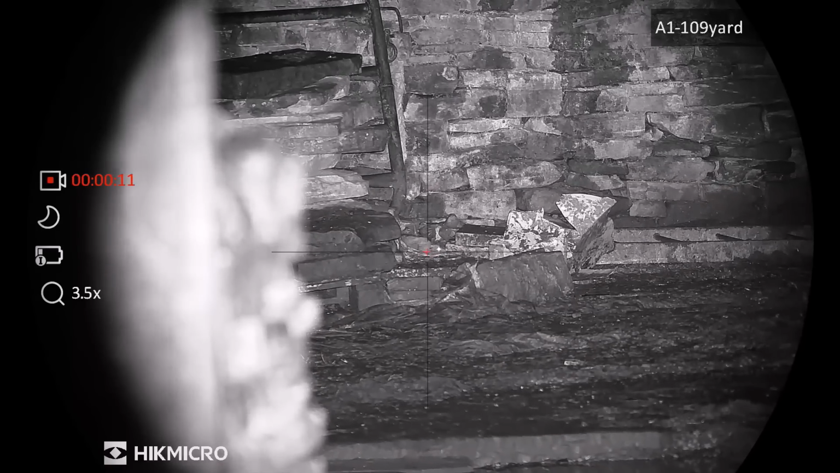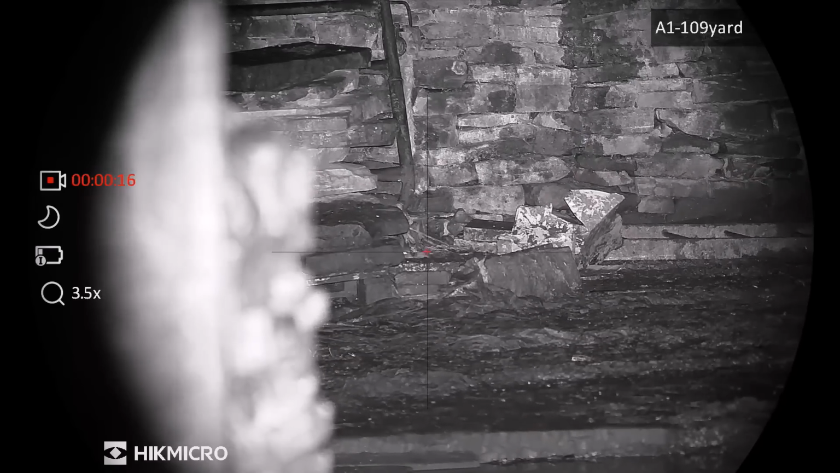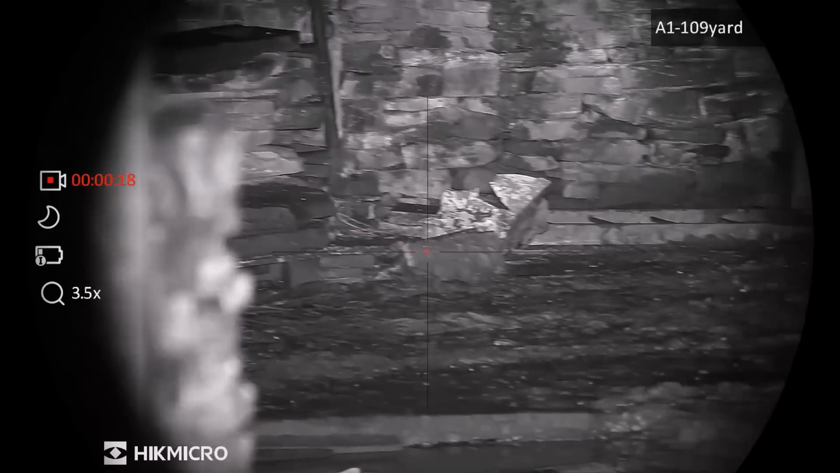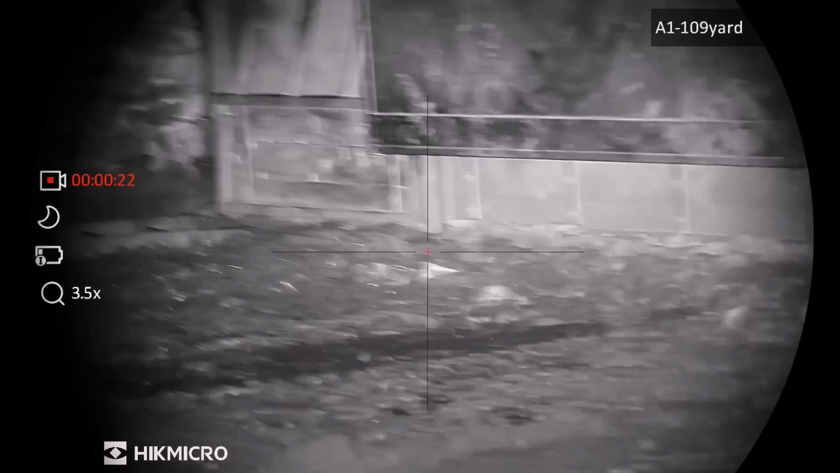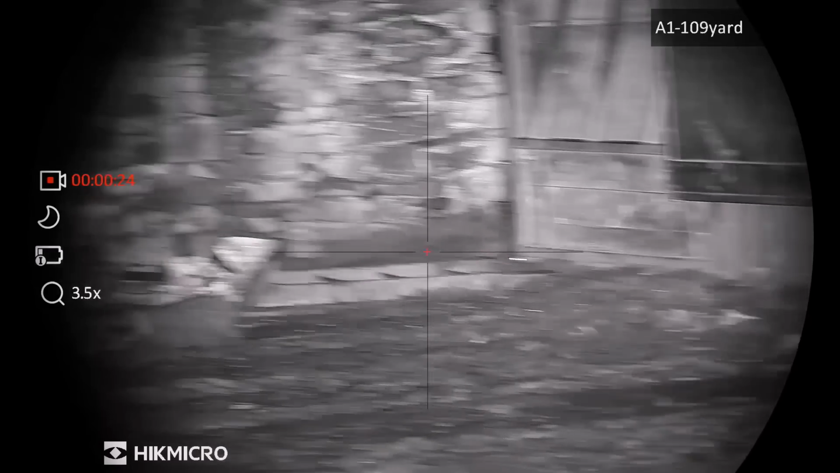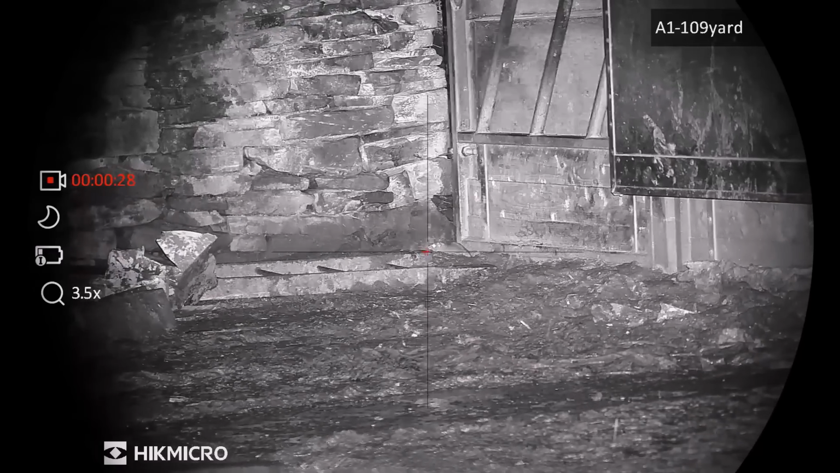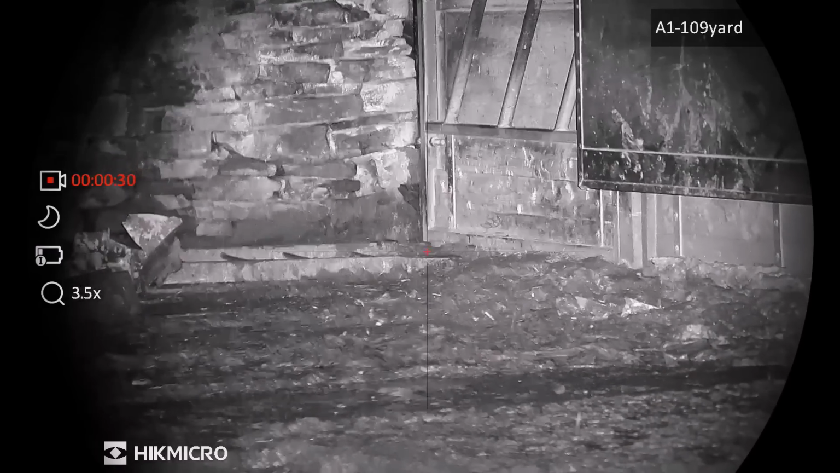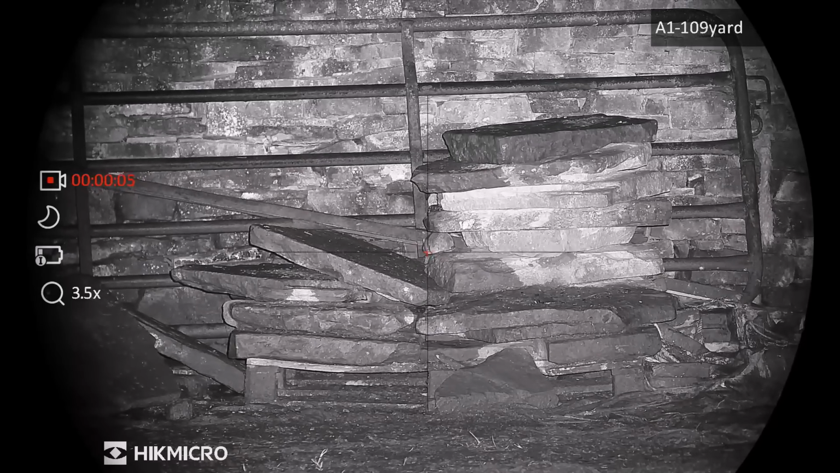First rat, the Alpex 4K. I did start off in style, but I actually missed the second one.